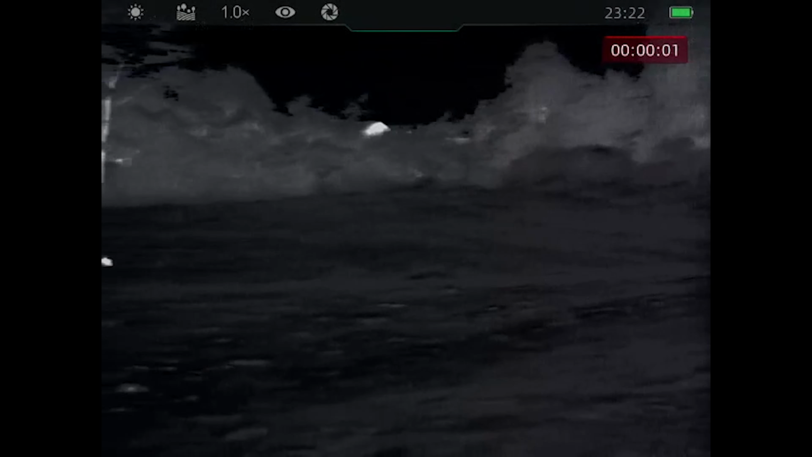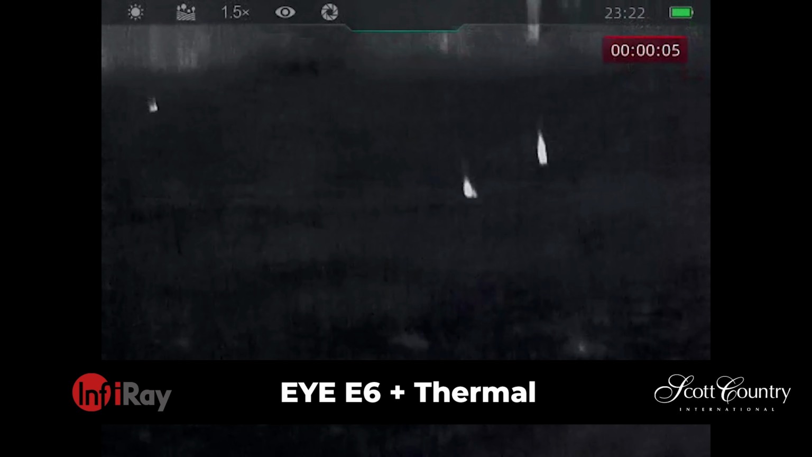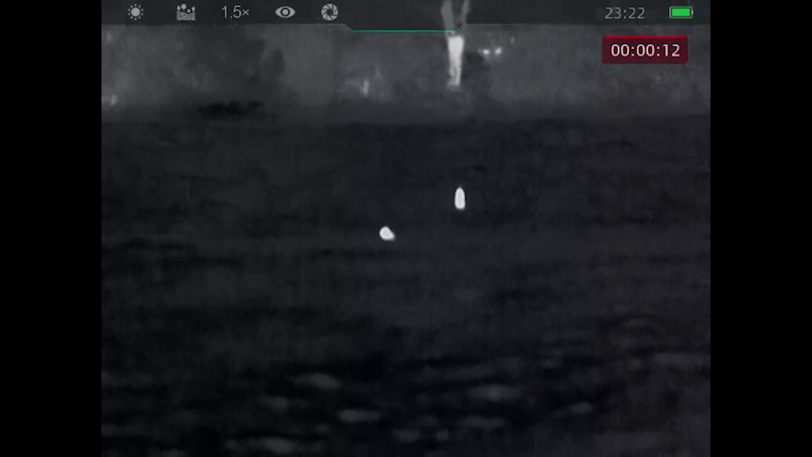So this is my first outing with the Infiray Eye E6 Plus. This is the first field now for a look over. As you can see, spot these two rabbits stood away. Zoom in, I want to get the reticle and the screen all fixed for my own, so it's a little bit shaky here. I do apologise.